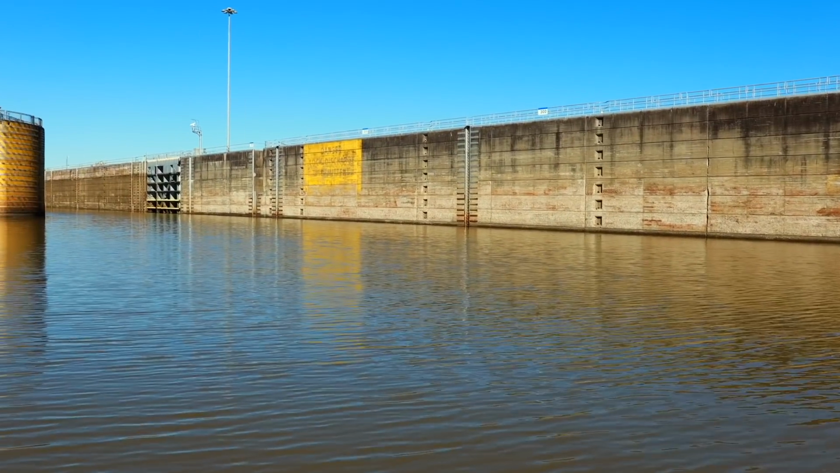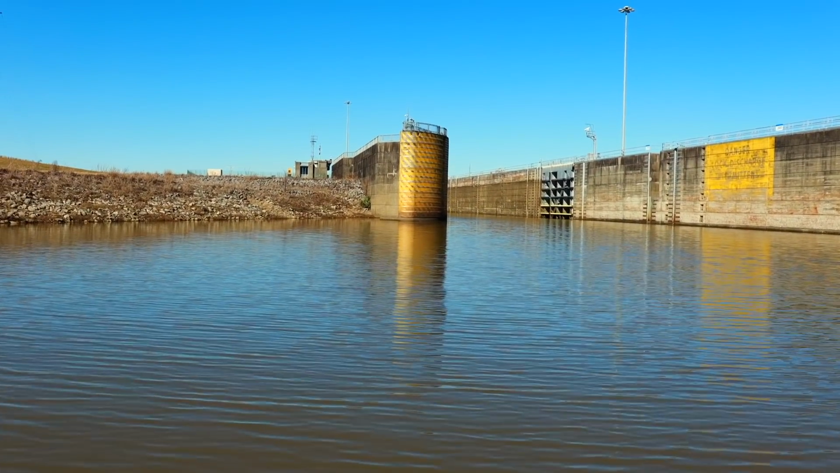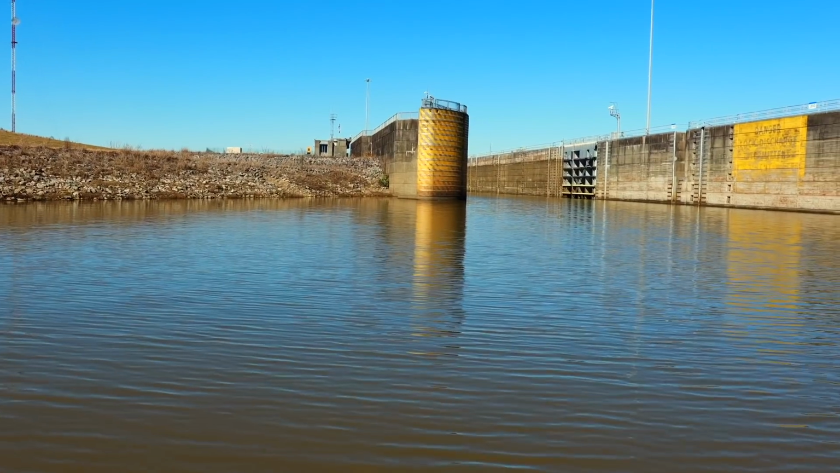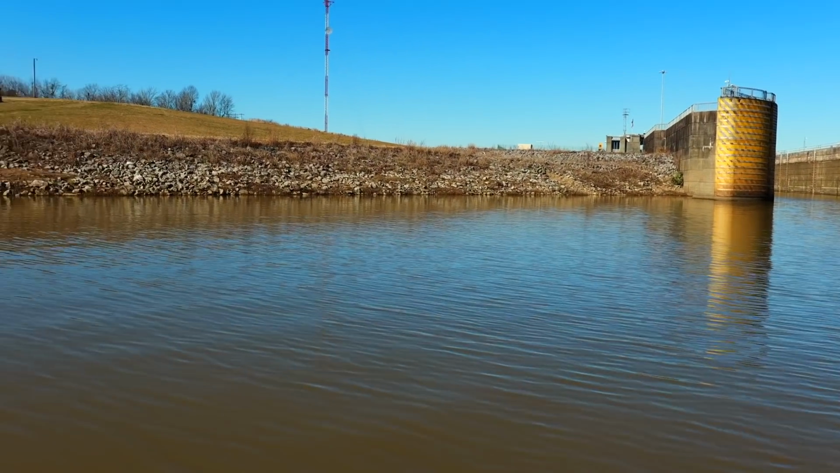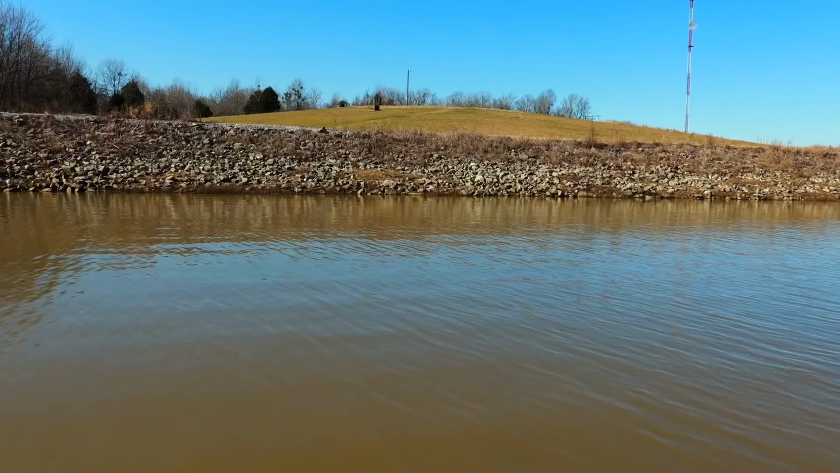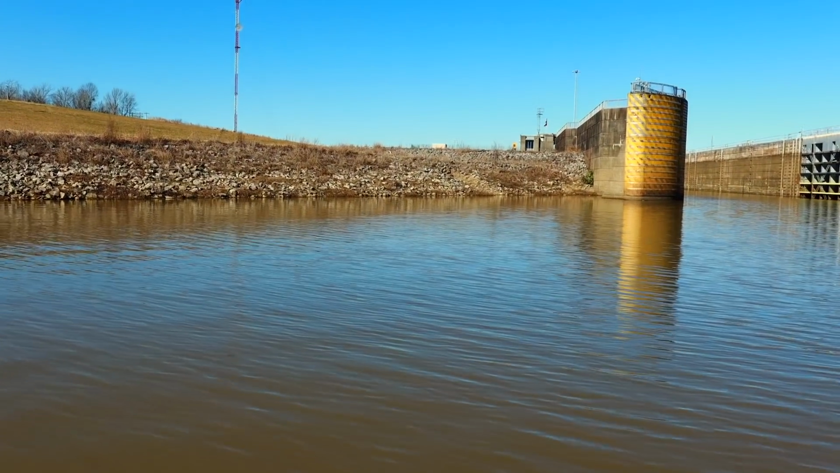So currently we're in 7.5 feet of water. We'll show you the other side of the dam here shortly. But right now, the waters are as clear as can be. There's no vehicles in here. We're at 9 feet now.